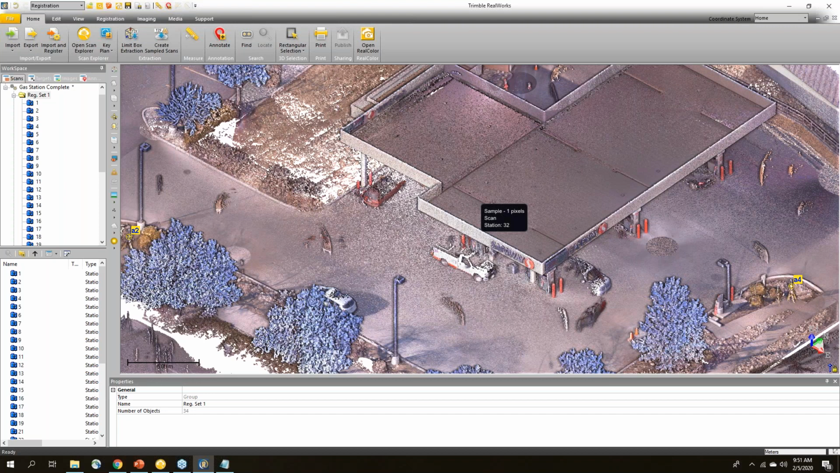There's another question, can we make partial scans with the X7? No, at this time, it's just the full 360 scans that you can do with the X7.